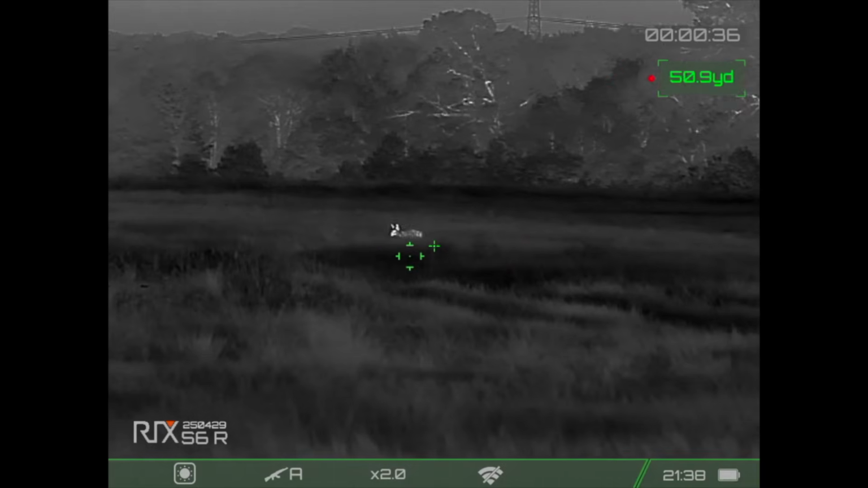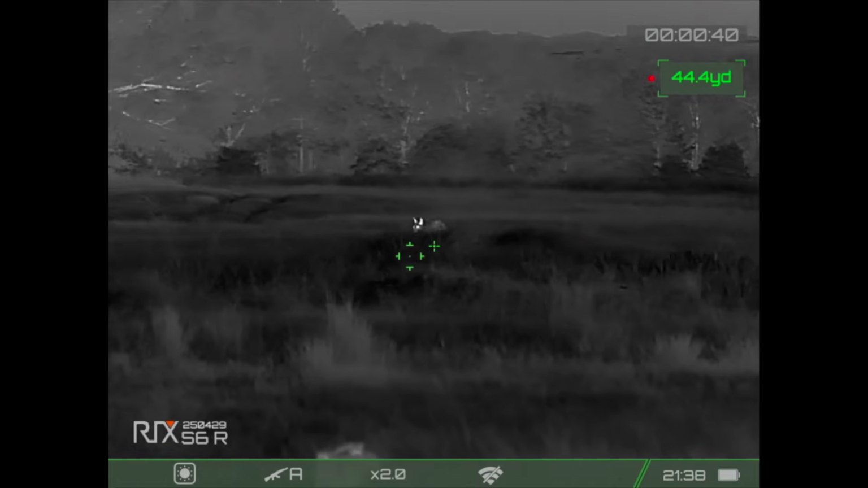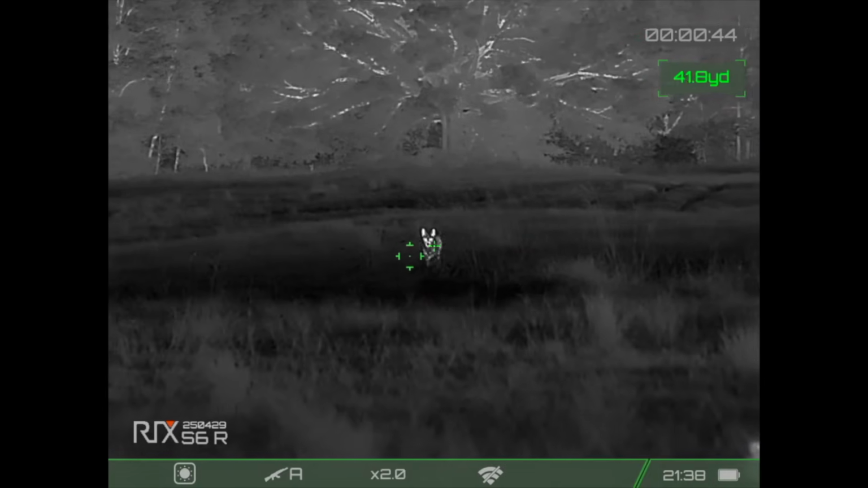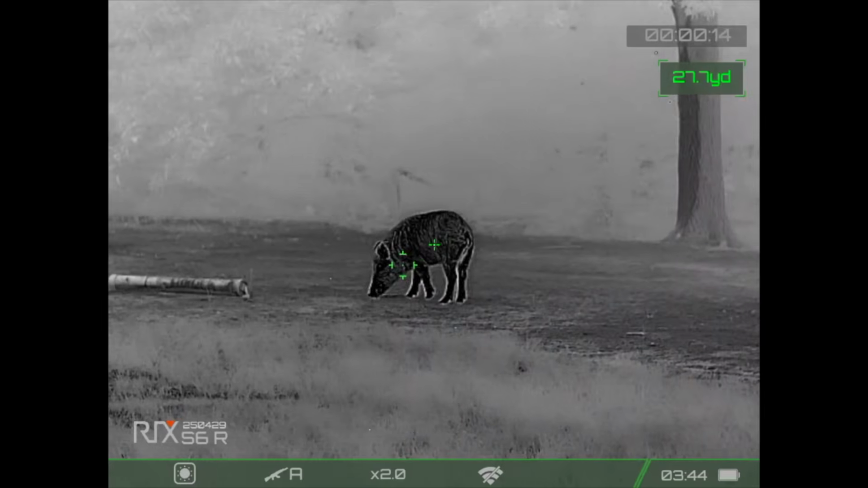It has a recoil rating of 300 Win Mag. It does include video and audio recording. It has Wi-Fi to the Rix app, so you can stream the videos on your tablet or on your iPhone or your Android phone, or you could watch live feed from the scope right to your tablet or cell phone.